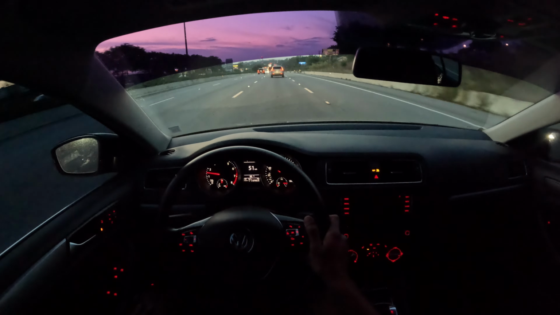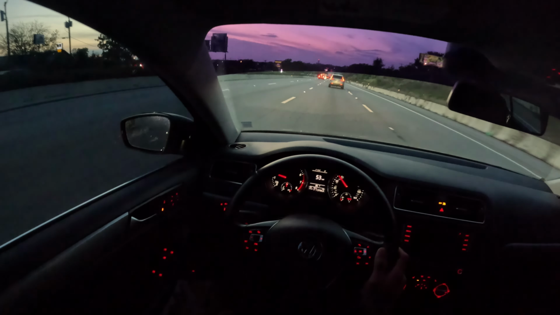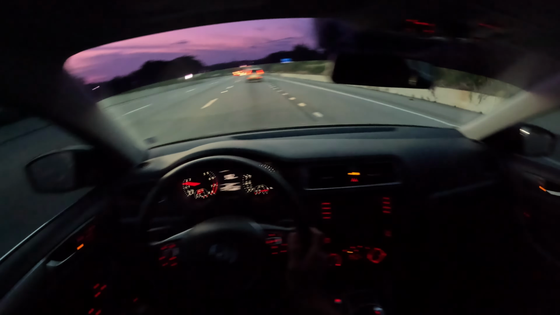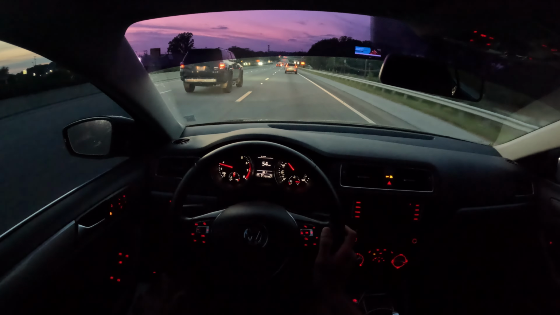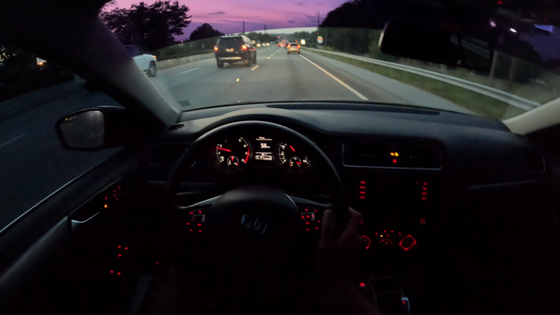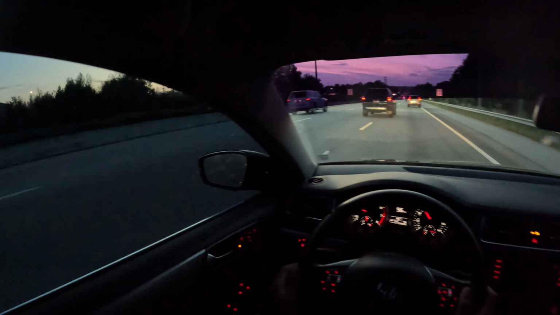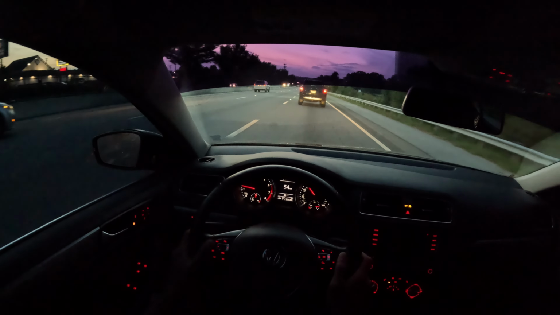I already ate one tuna today, so I don't have any meat, which means I have to go to the store. I'm probably gonna get meat tomorrow because I'm going in the morning. I'm gonna drive to Walmart tomorrow, and I might have to drive to Costco too.